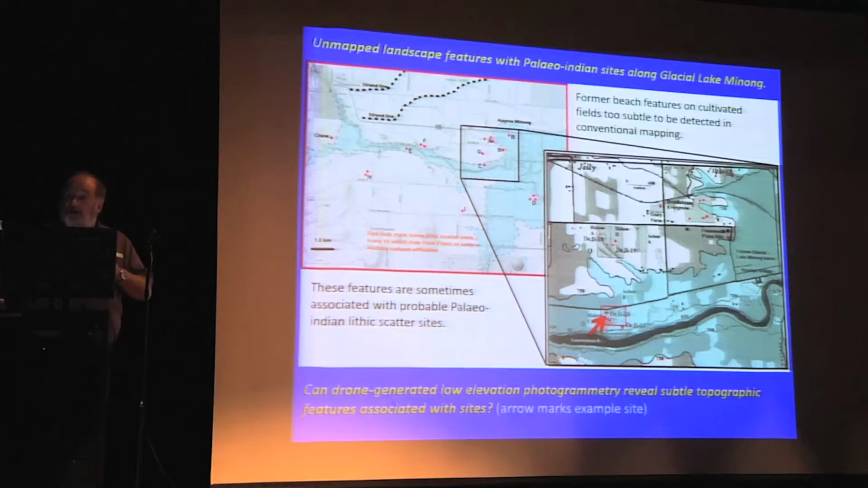Essentially, they're right along that Minong shoreline. The artifacts mostly consisted of taconite debitage, but there were a few tools that indicated that these sites may well be Paleo-Indian in age. But I have found that many of the landscape features that seem to be associated with these archaeological deposits were too subtle to be represented on any of the available maps.